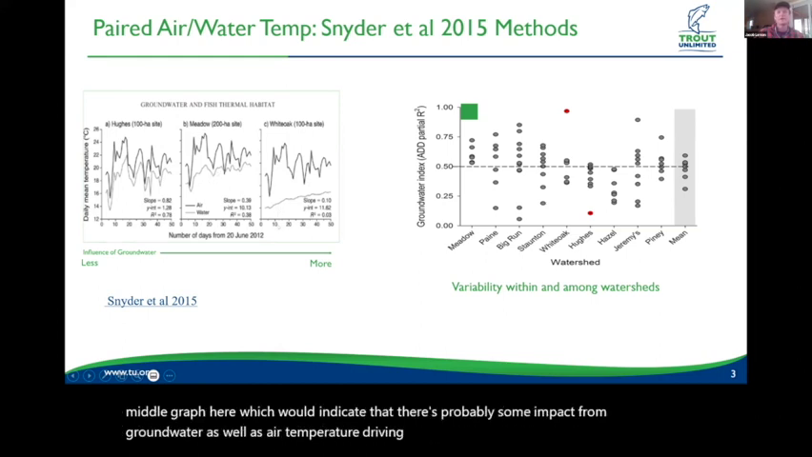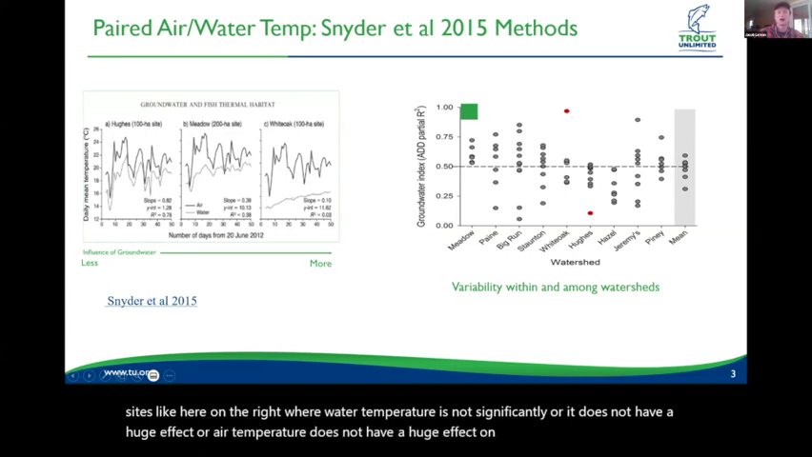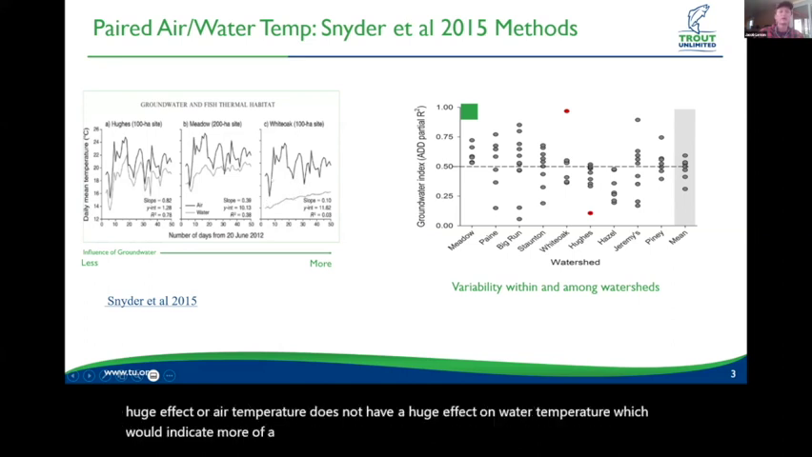And then you may have sites like here on the right where water temperature is not significantly affected, or air temperature does not have a huge effect on water temperature, which would indicate more of a groundwater influence. And so that's kind of the real basics of what we're looking at here.